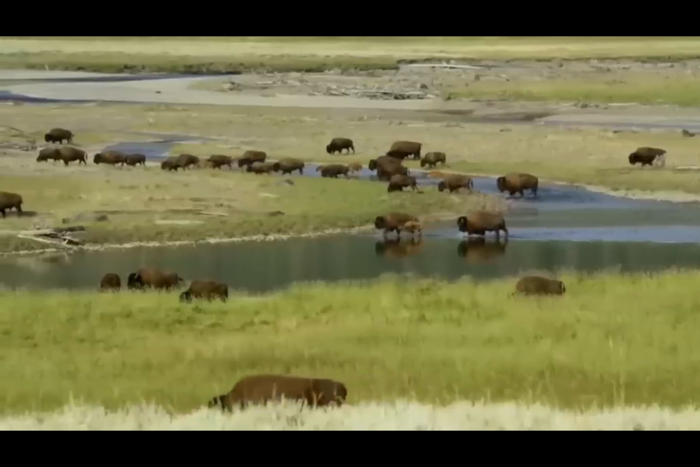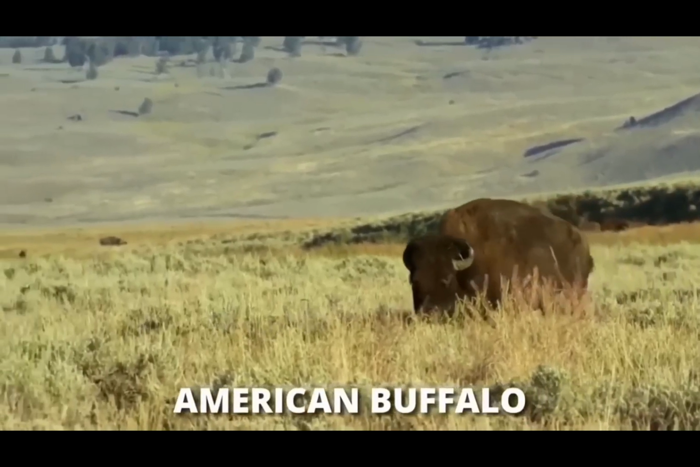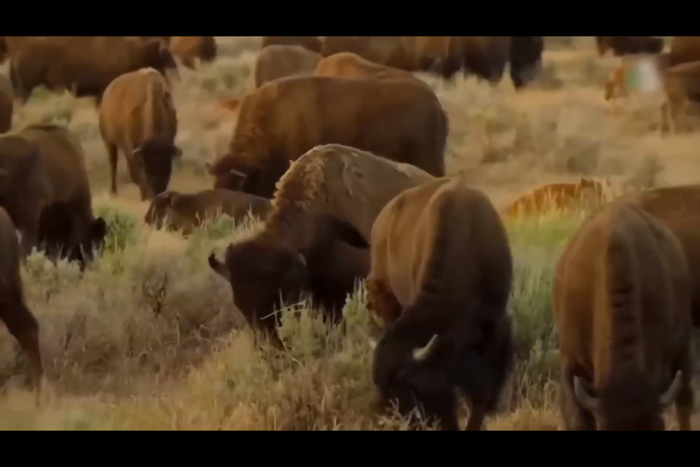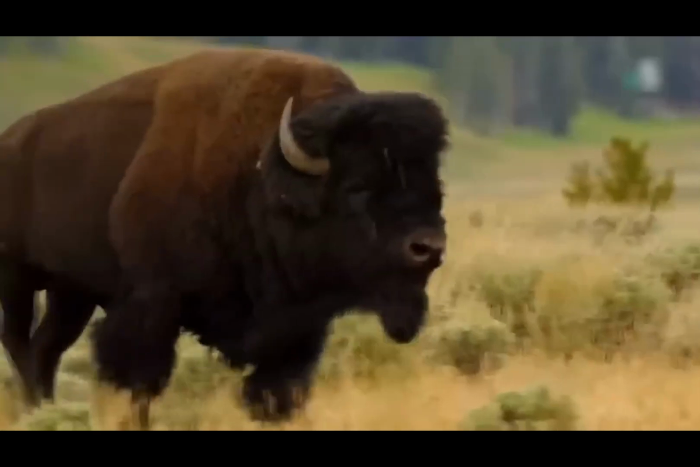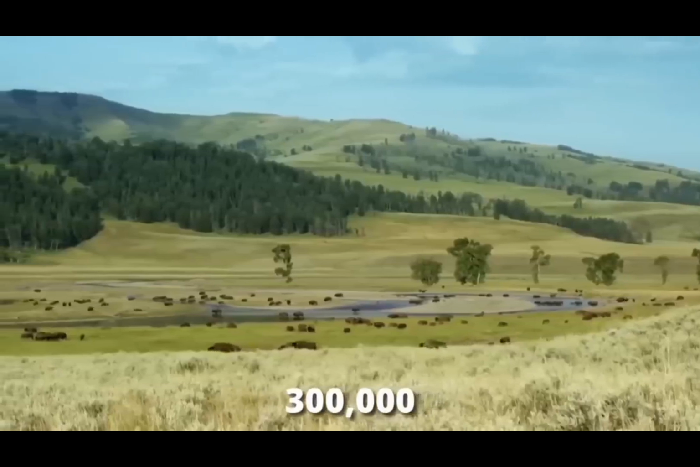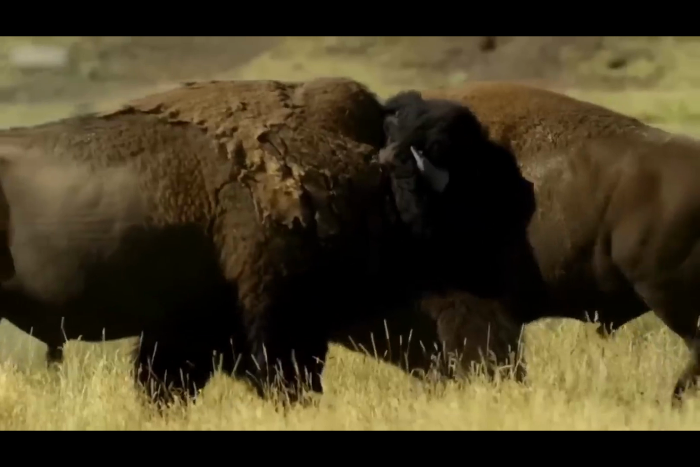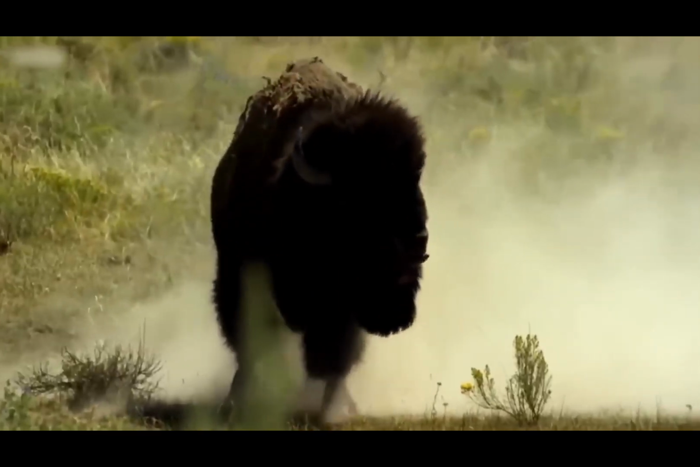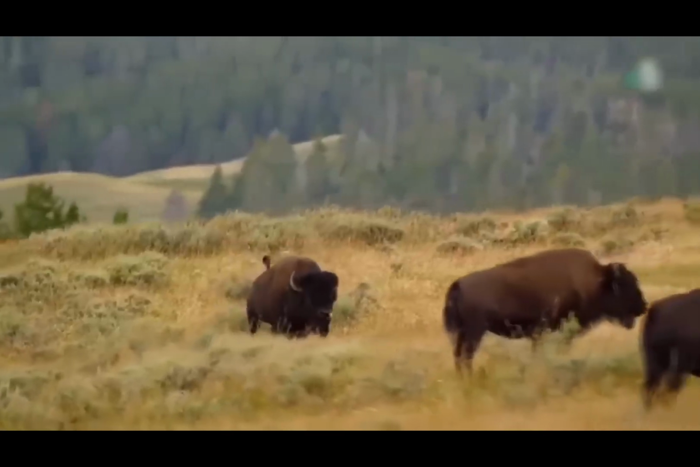The most well-known species to have survived extinction is the American bison, also referred to as the American buffalo. In the 19th century, bison were on the verge of extinction. Since then, numerous reintroduction programs have attempted to increase their population. Thanks to these efforts, there are currently about 300,000 bison living throughout North America, with an additional 15,000 bison roaming free. Although they are far more widespread than they were a century ago, they are nevertheless considered a vulnerable species, since their range has been greatly limited and their population is much below its historical peak.